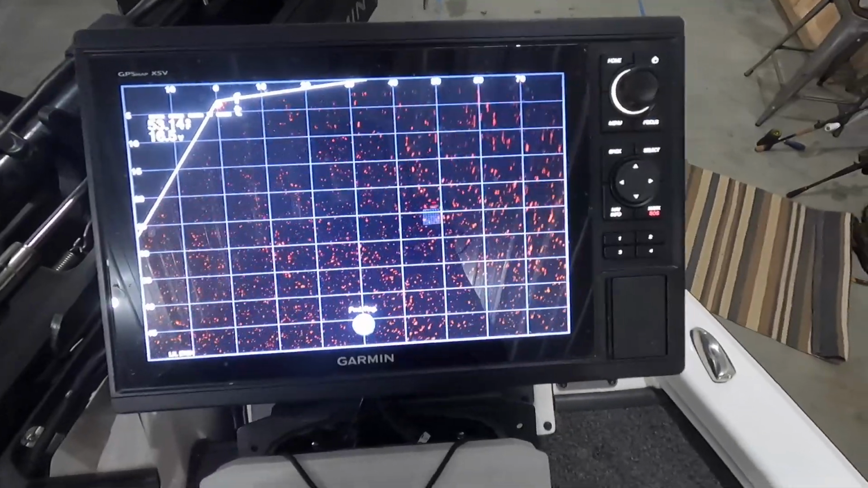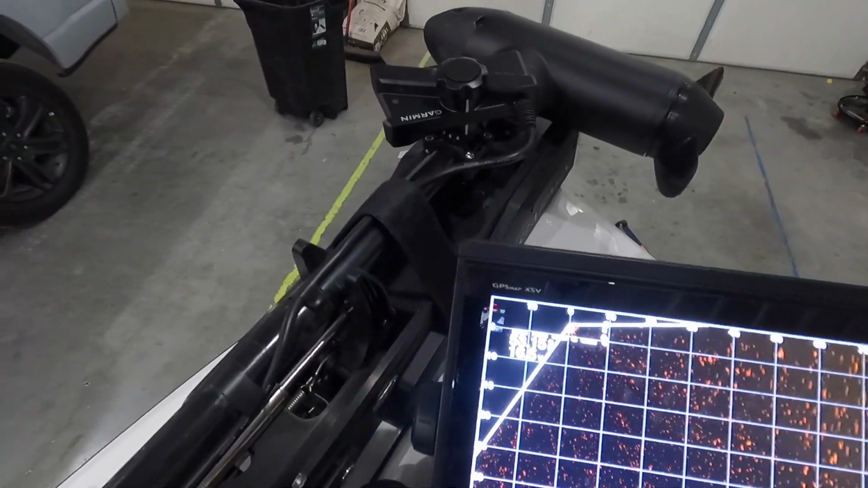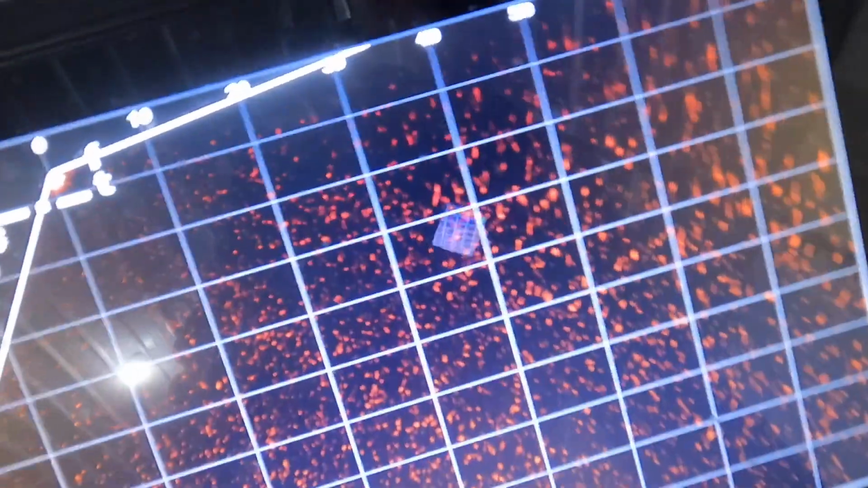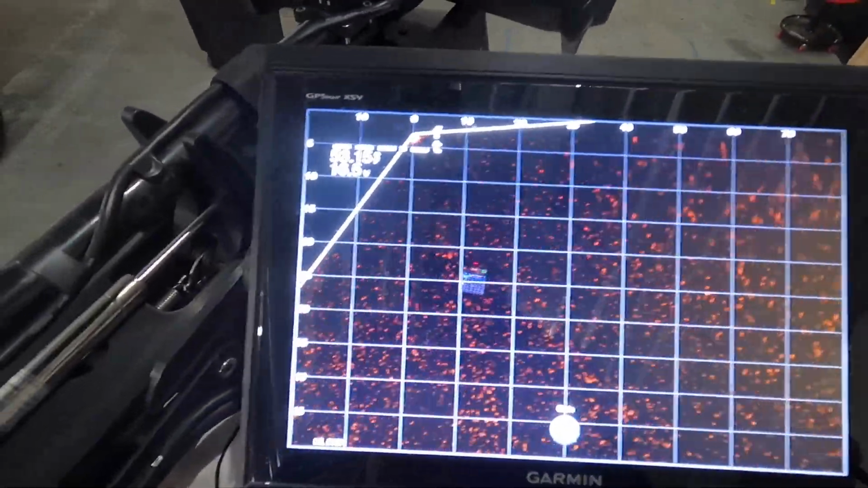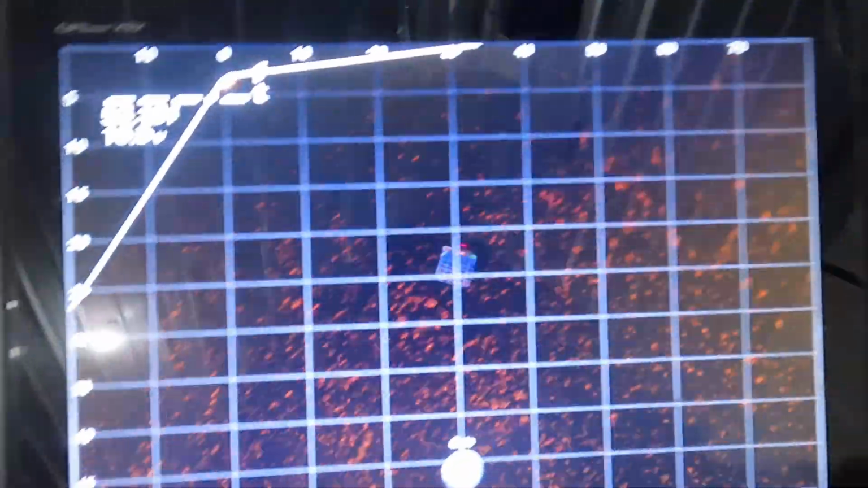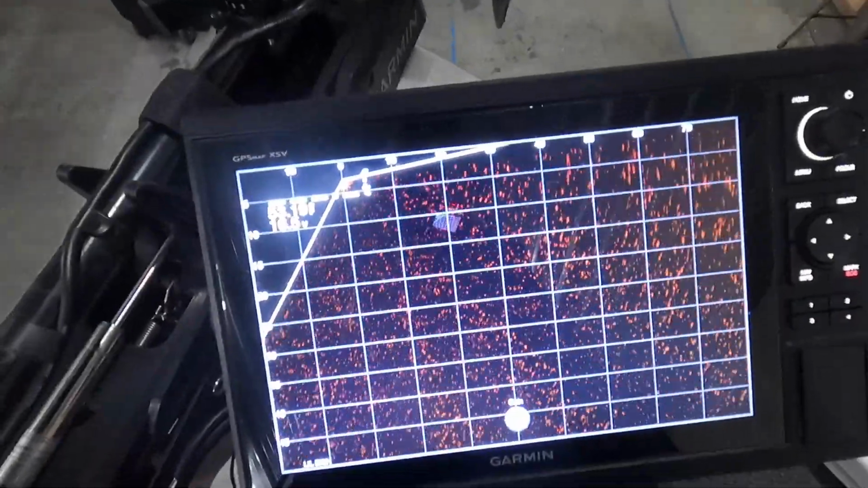So just my normal settings, I normally keep my forward range at about 80 to 100 feet. Put this on 80. And then your gain: the deeper your water is, the higher you can run your gain, because it's clear water most of the time.